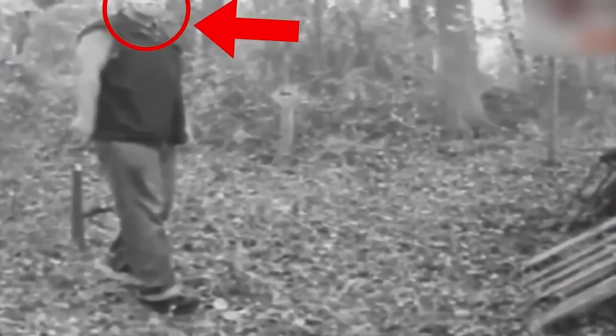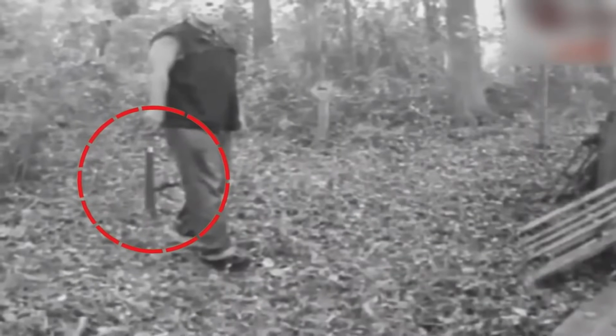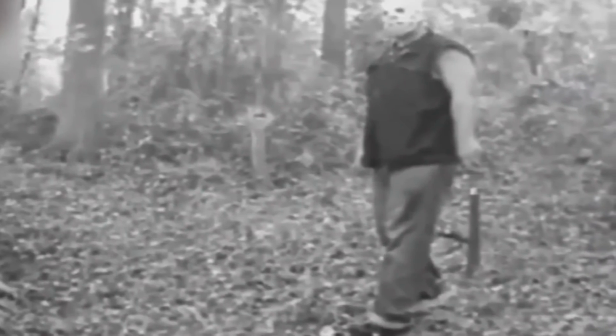A hunter who wanted to monitor wildlife in the forest near his property used a trail camera, which captured this picture of a freakishly tall man wearing a mask and holding a machete. It's unknown why the man in this clip, who doesn't seem to be aware of the camera, was in the woods on the night it was shot. However, the fact that he chose to cover his face would indicate that his intentions are anything but pure. This individual was never seen there again.